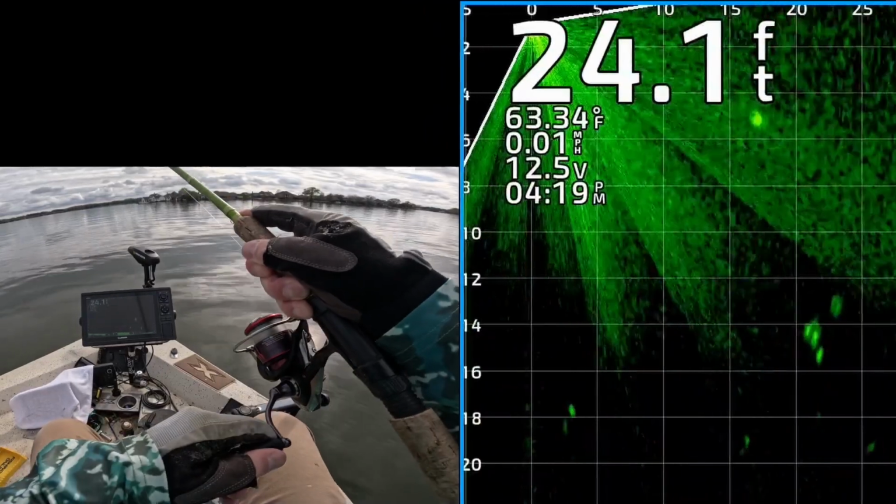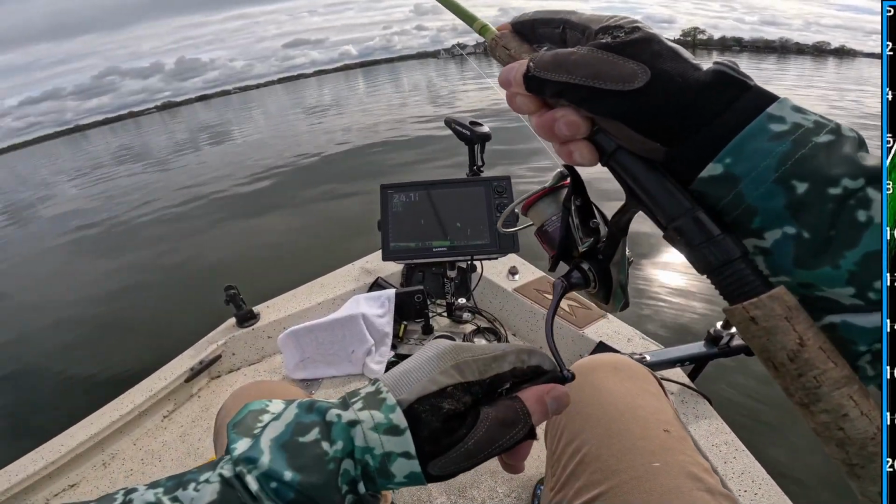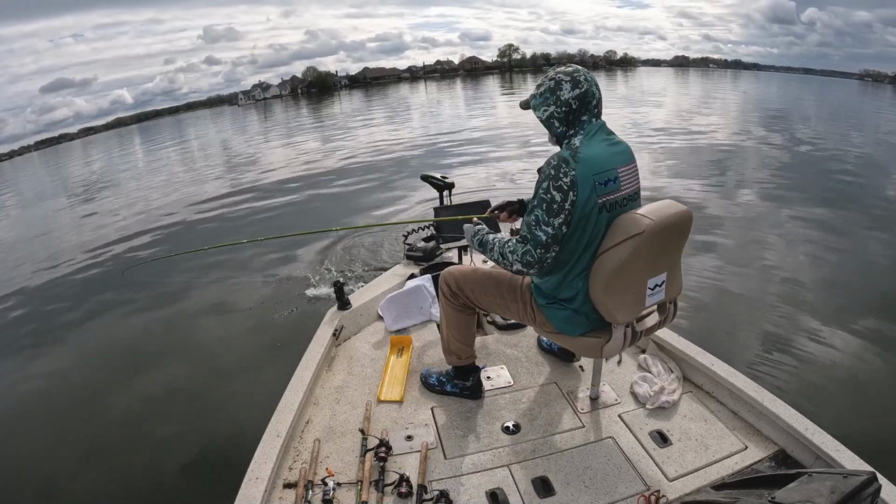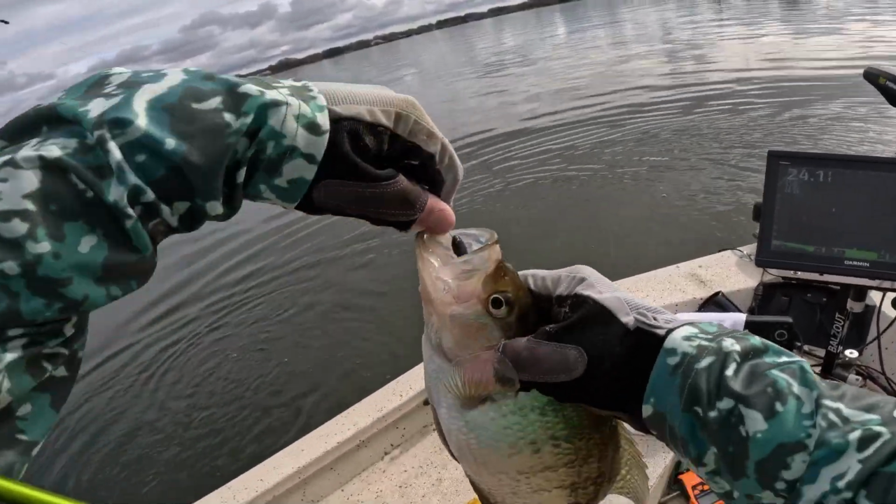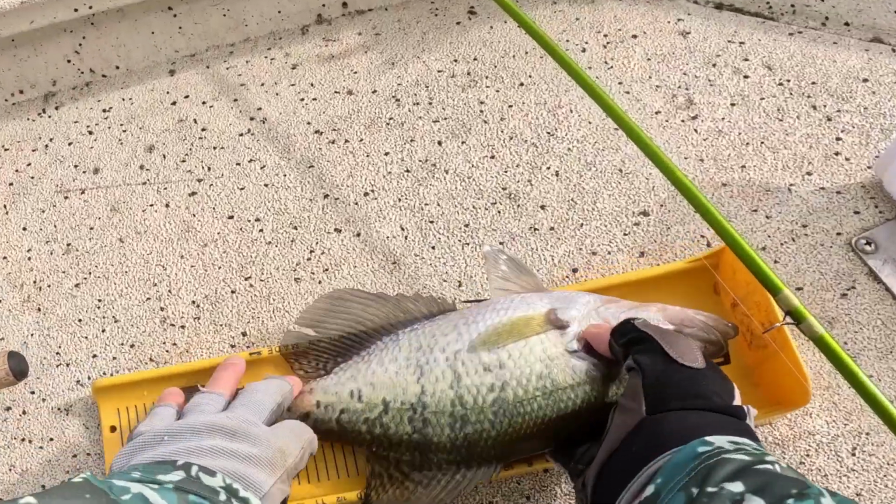That's a catfish. That's a catfish. No, that's a crappie. Dang, that's a good one. It's a white crappie. Get in this boat, girl. Oh, this ain't no girl. This is a dude, man. He's getting his black on.